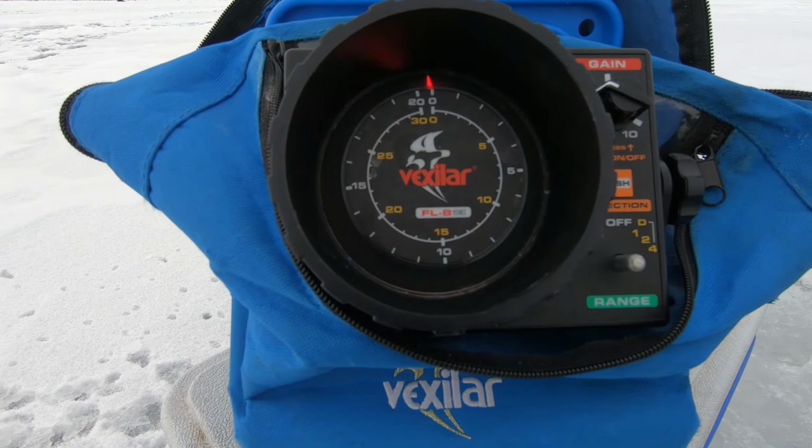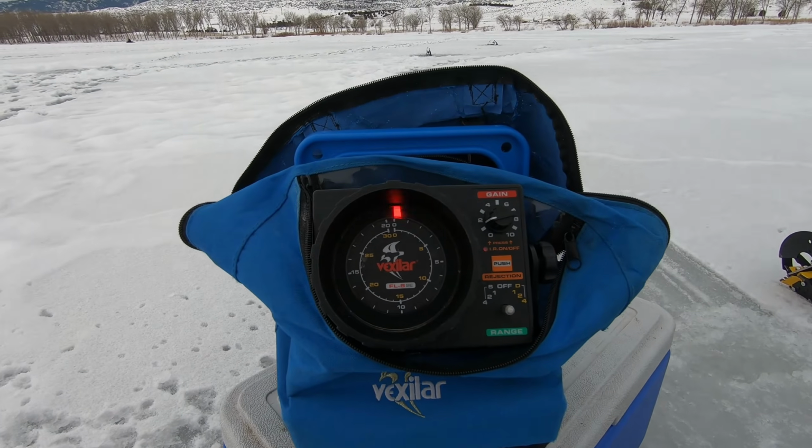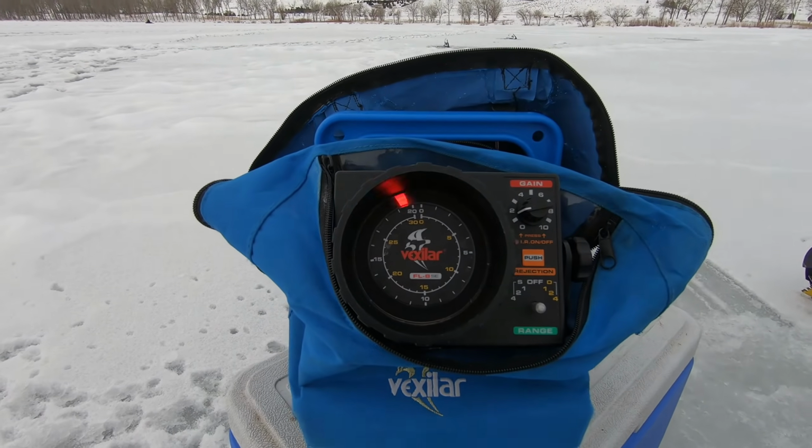We might have some interference there, so we'll turn the gain down a little bit and try and make that as clear as possible. And there we can really see that jigging right off the bottom.